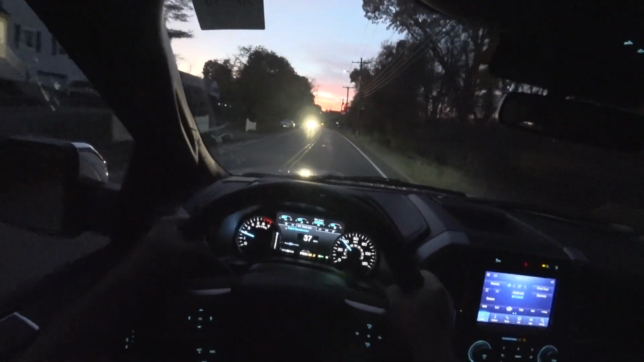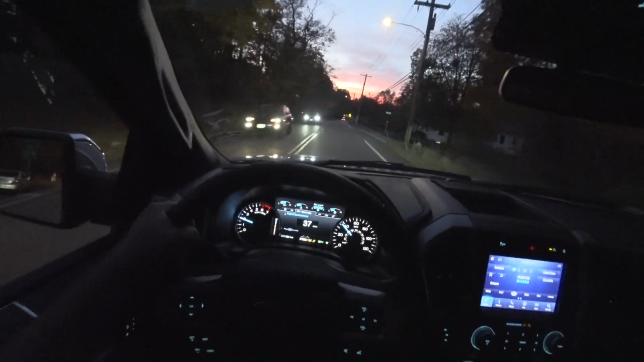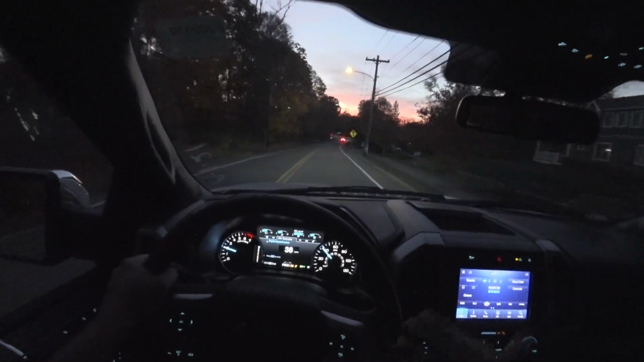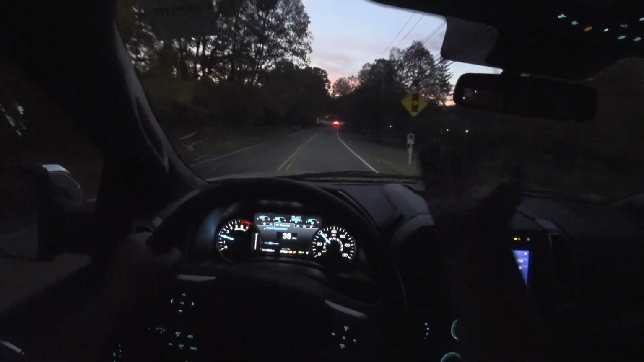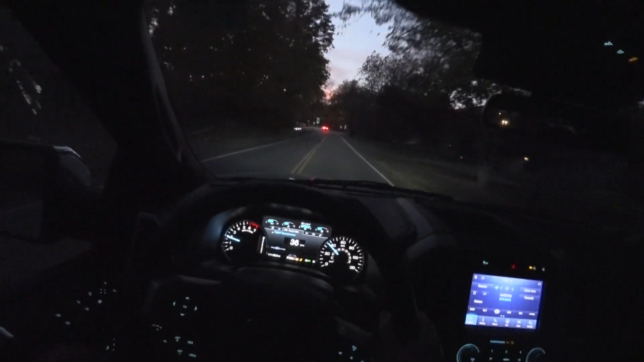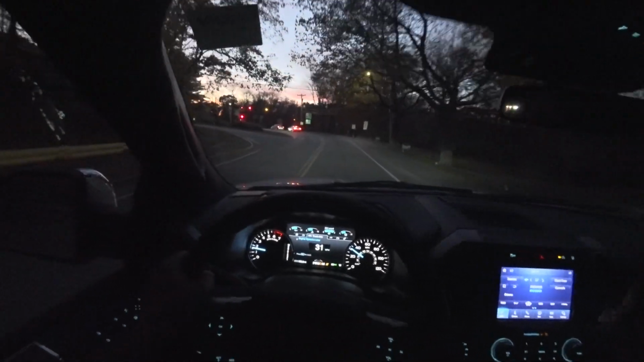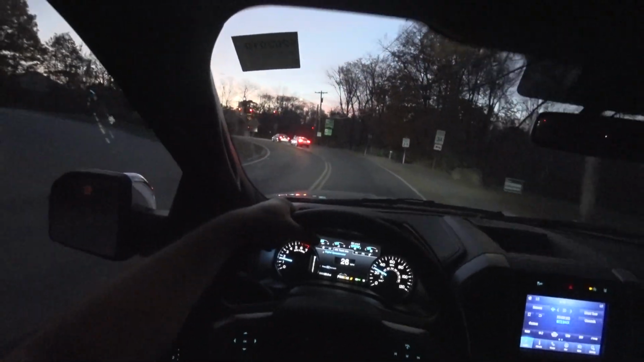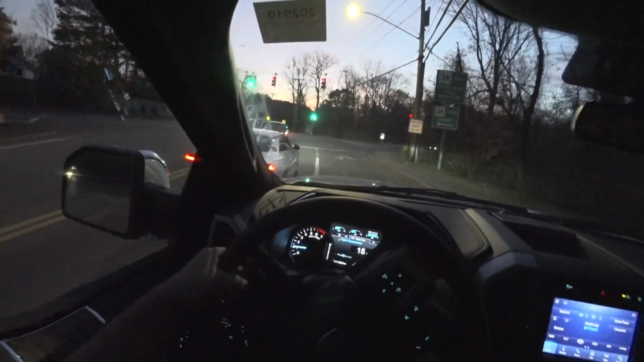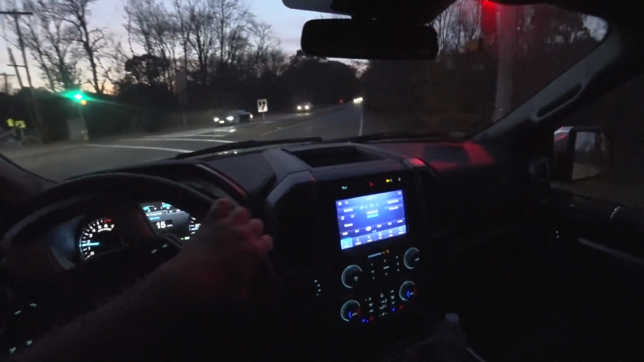That's something with a lot of pickup trucks, the Super Duty is a good example, where you're so high up off the road that it feels like you're trying to place a city bus into a smart car parking spot. But the F-150, there's so much visibility and the seating position's just right where you don't have that feeling, and it's just comfortable.